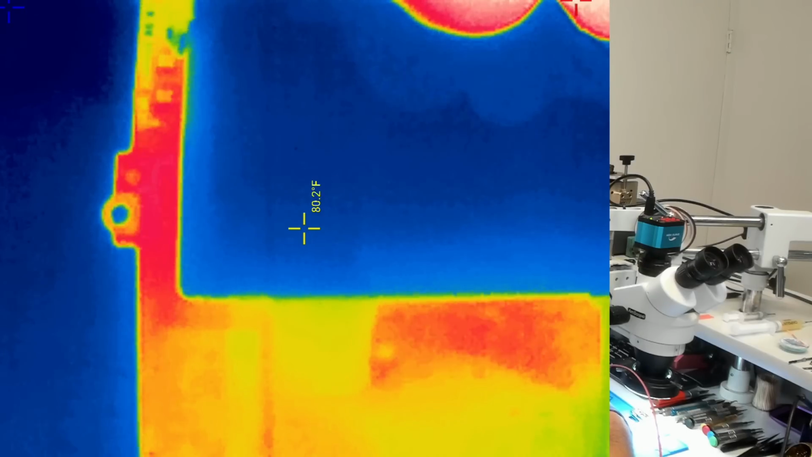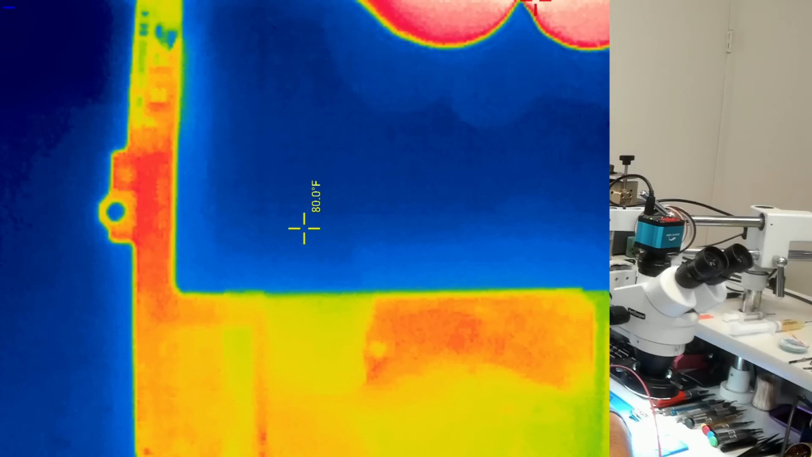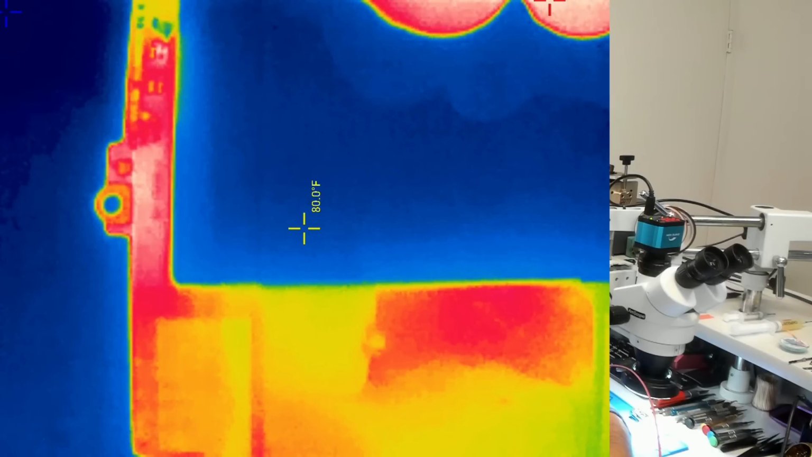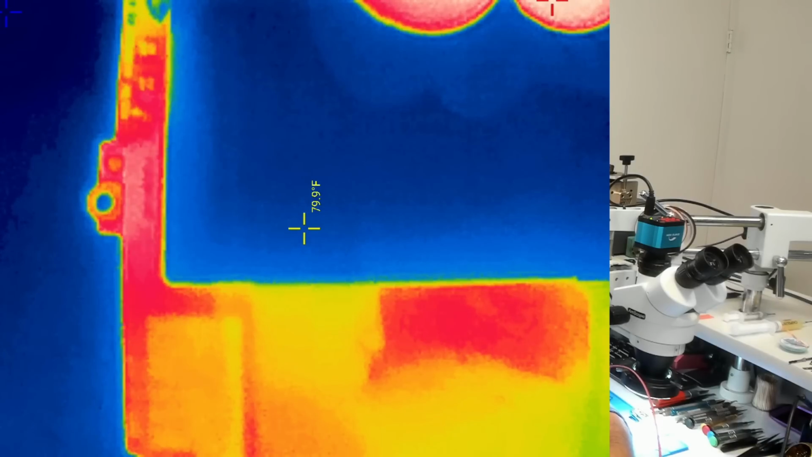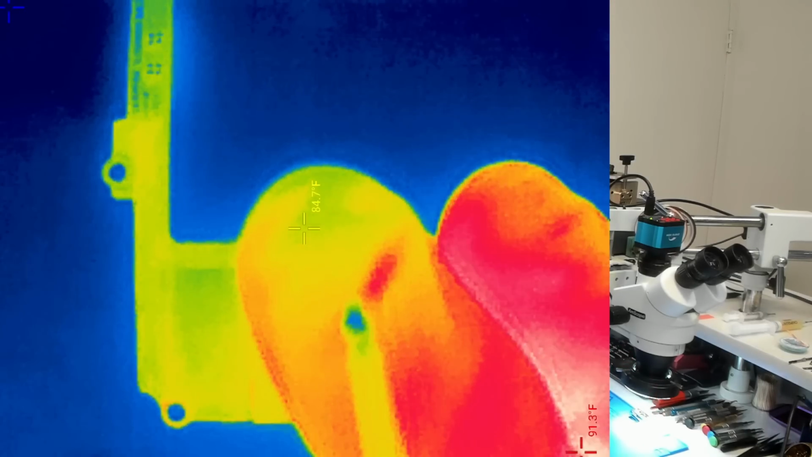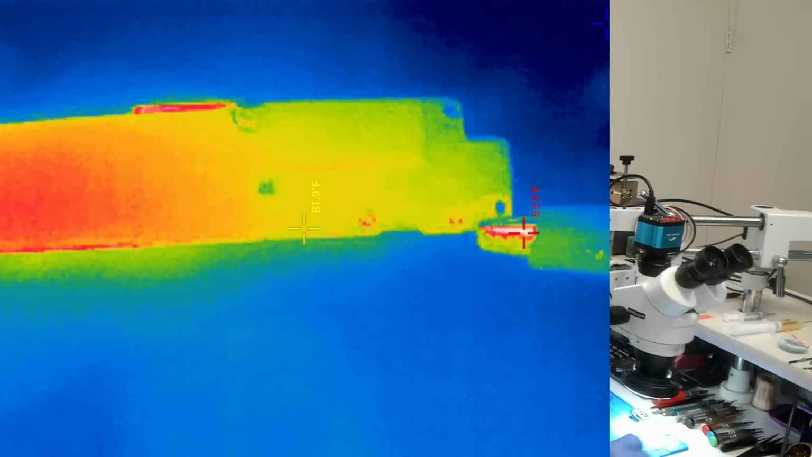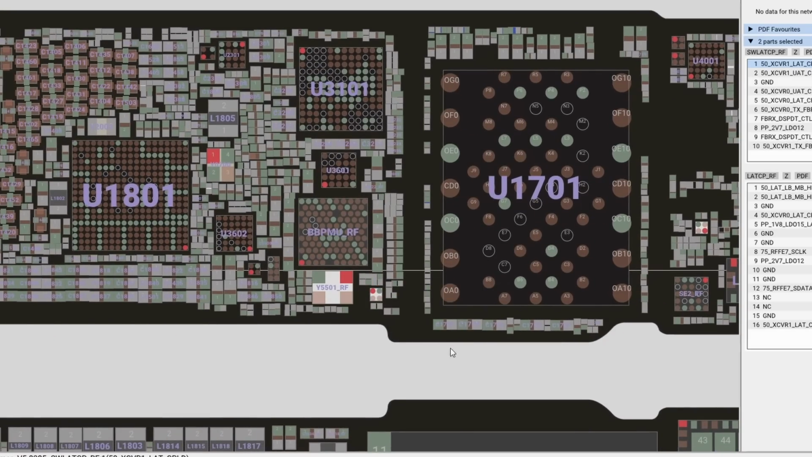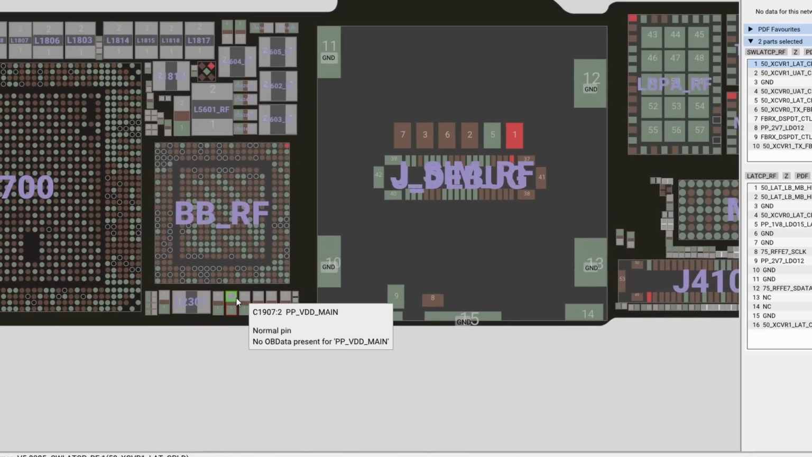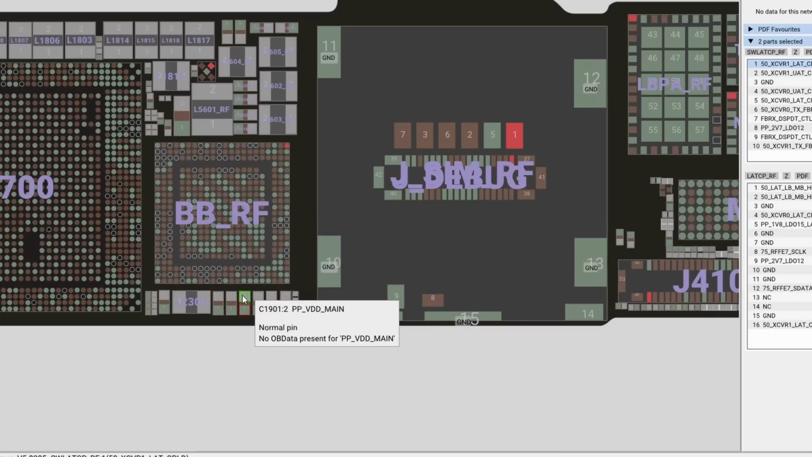Okay, it's no. That's just my probe getting hot, and then possibly the traces inside of the board getting hot. So this short is most likely going to be somewhere else. I'm going to flip it over and see where else we can check here. Now, it's also really, really common to have shorts along the baseband IC here, this BB_RF. These caps here, this is like a whole bunch of VDD main caps. That is a really common place for this thing to be shorted.